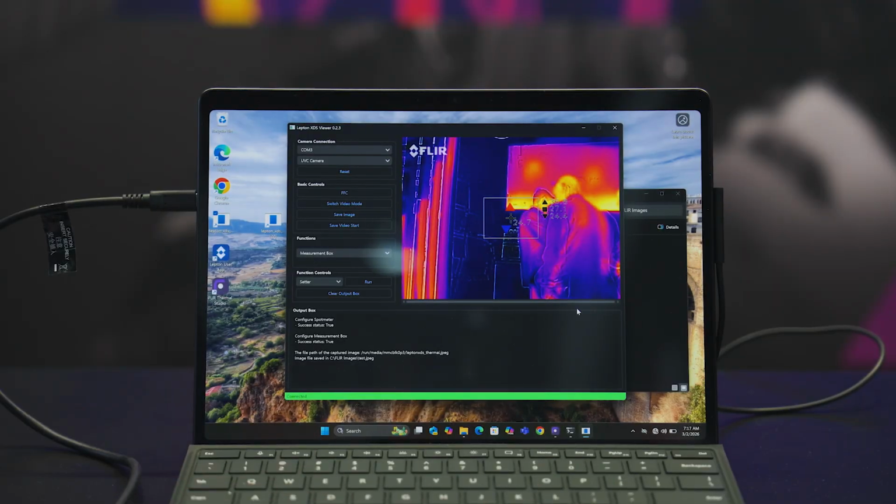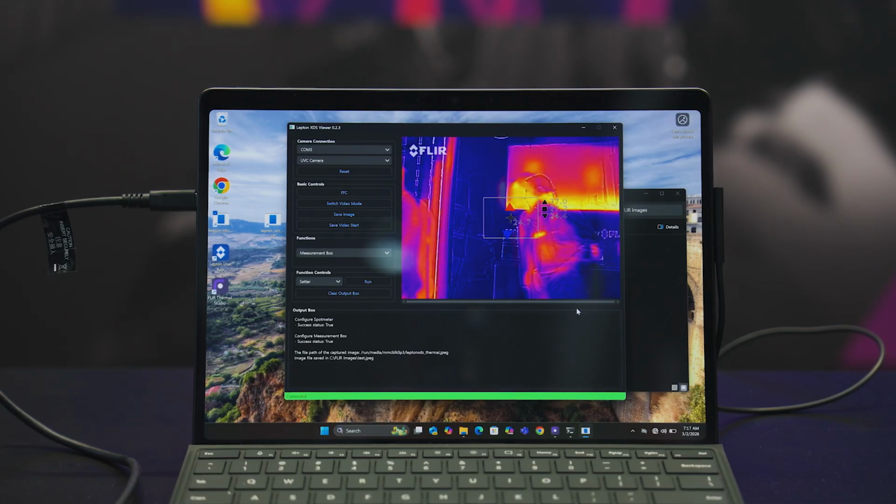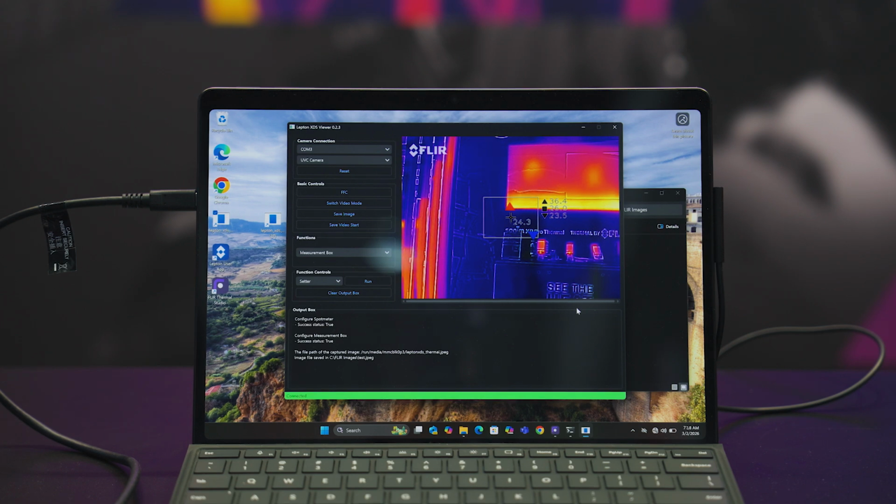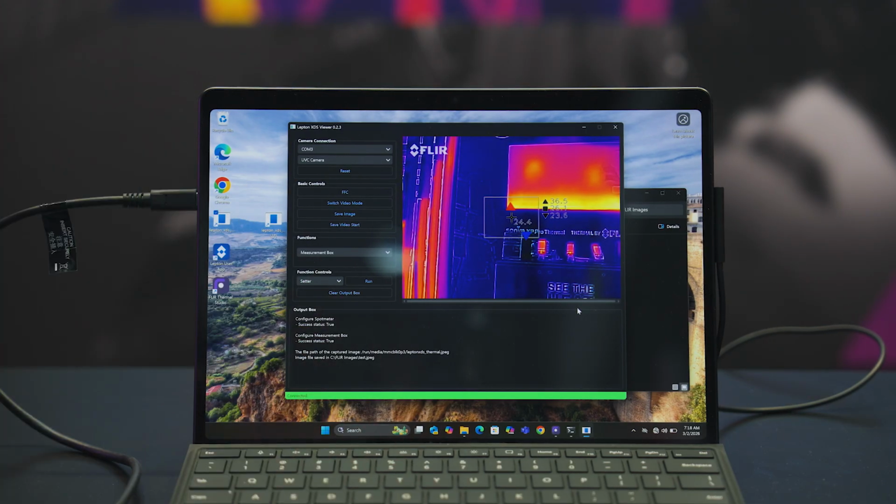The Lepton XDS not only allows you fast integration through the incorporation of the FLIR patented MSX technology and the FLIR Prism ISP, giving you VividIR, and fast time to market because of its design and USB output, but no product would be complete without an ecosystem, a software package, right? And so what we've done for the first time is actually allow customers access to the radiometric JPEG file through the capturing of images through the Lepton XDS.